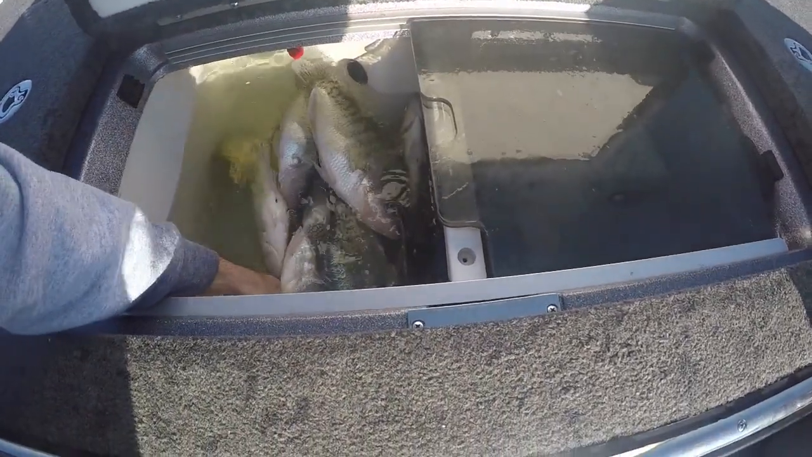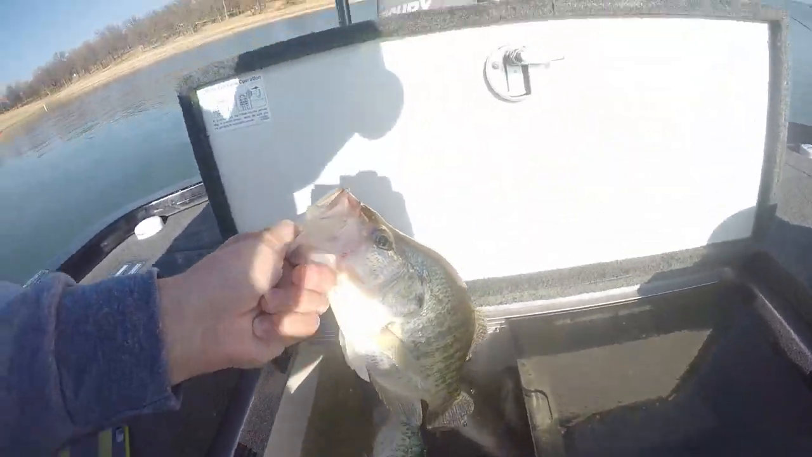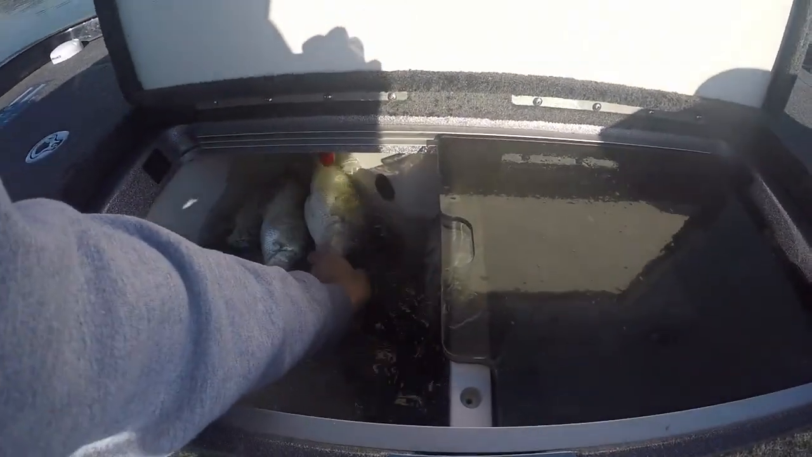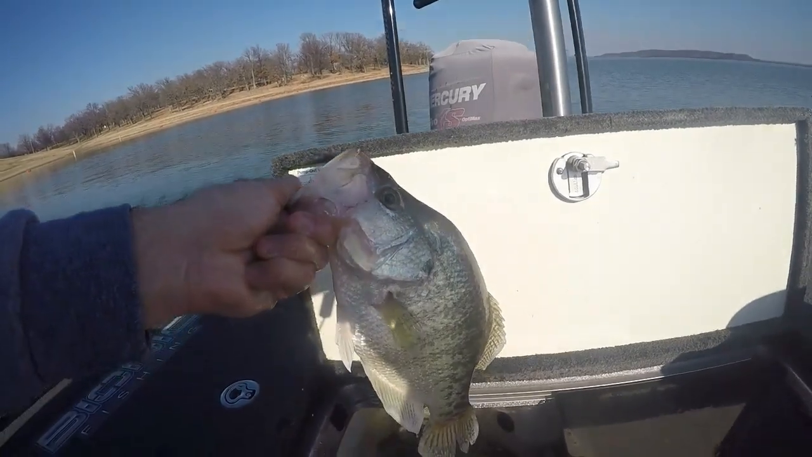Dad caught the two big ones today. Goodness, they were slabs, no doubt about it. That one and that one. Beautiful crappie.